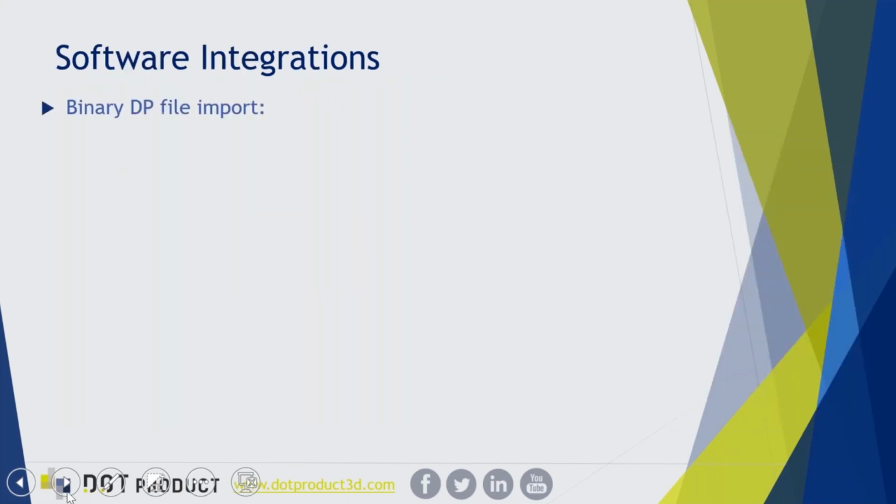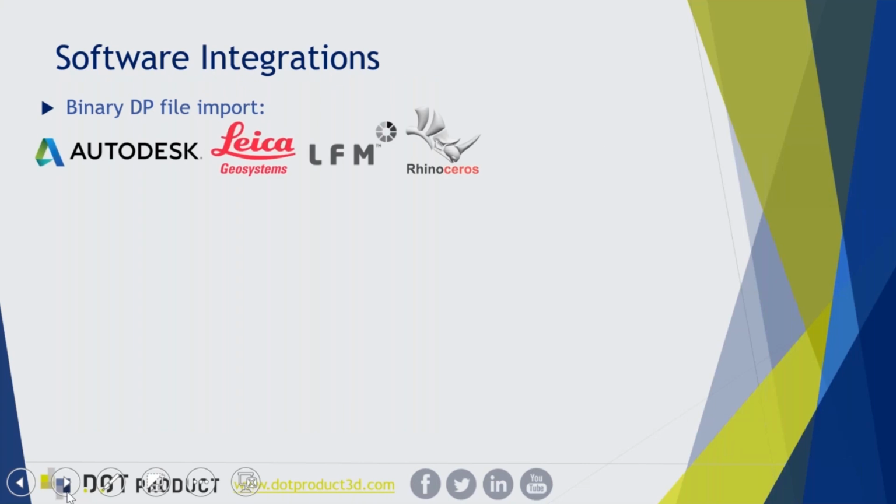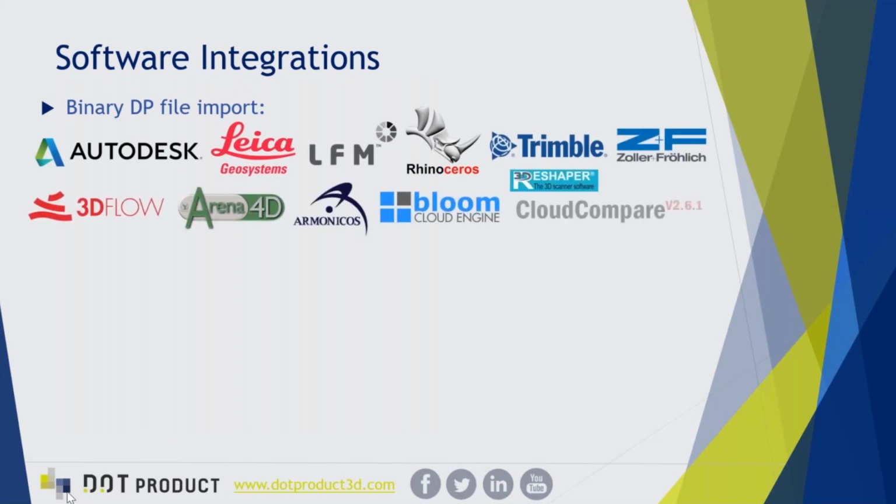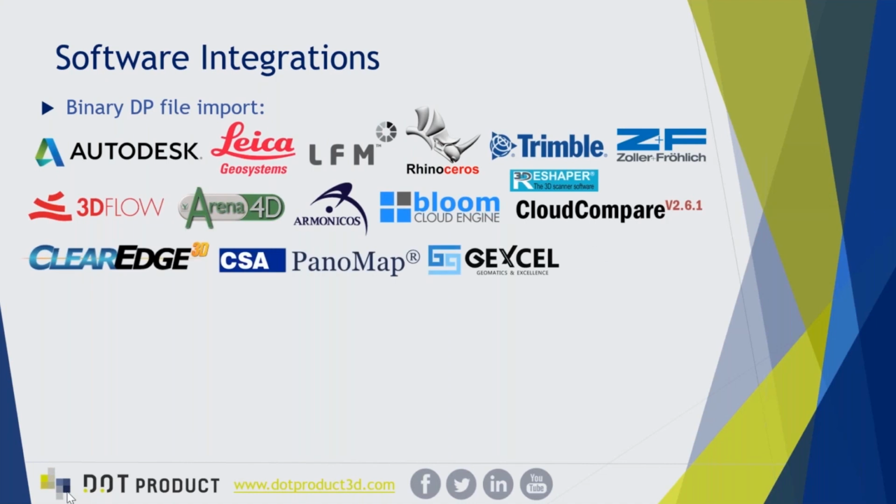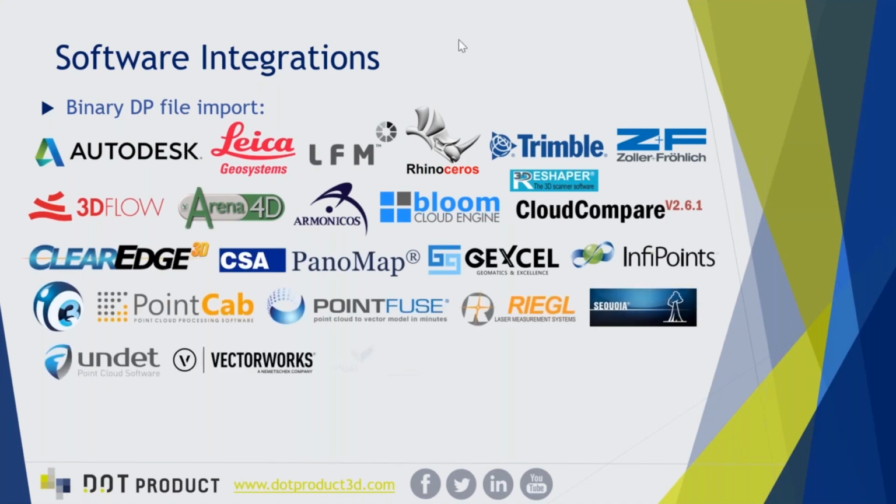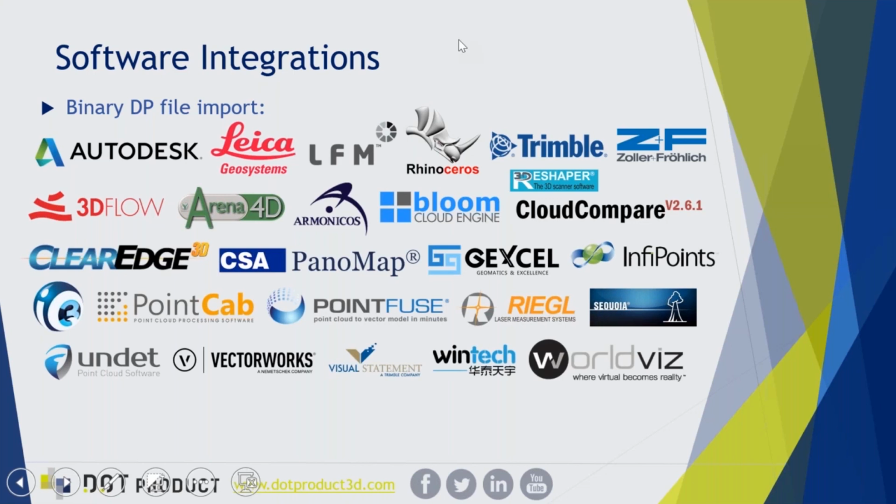So as mentioned earlier, we have already partnered with 30 different applications to read the DotProduct DP file format directly. So those are being listed out on the screen as you see here. And then we also do export to all of those industry standard formats for maximum compatibility.